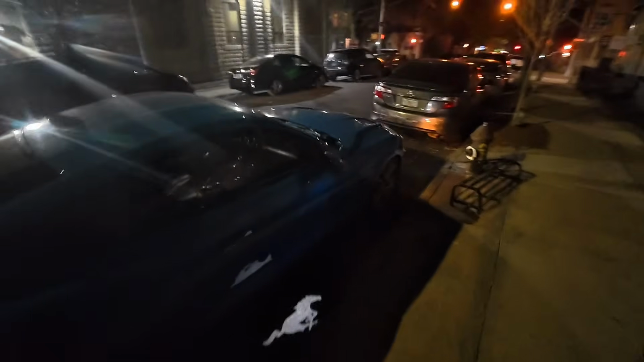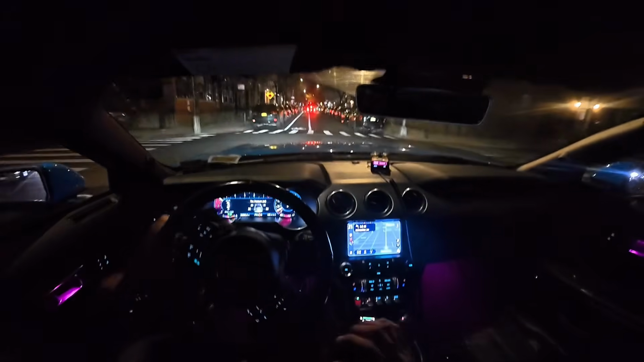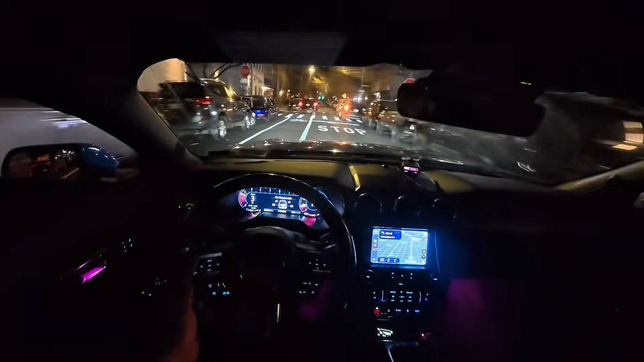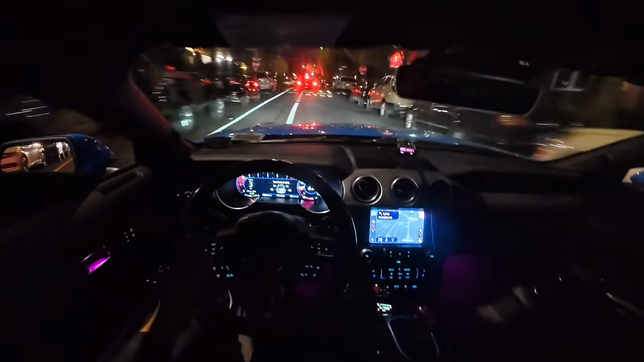Well, not too crazy honestly. Thought it was gonna be worse. Did drive it like 2-3 hours ago, so it's relatively warm. Like a lot of you guys, the weather is absolutely perfect right now. It's not too cold, it's not too hot, it's perfect. Car sounds so good.